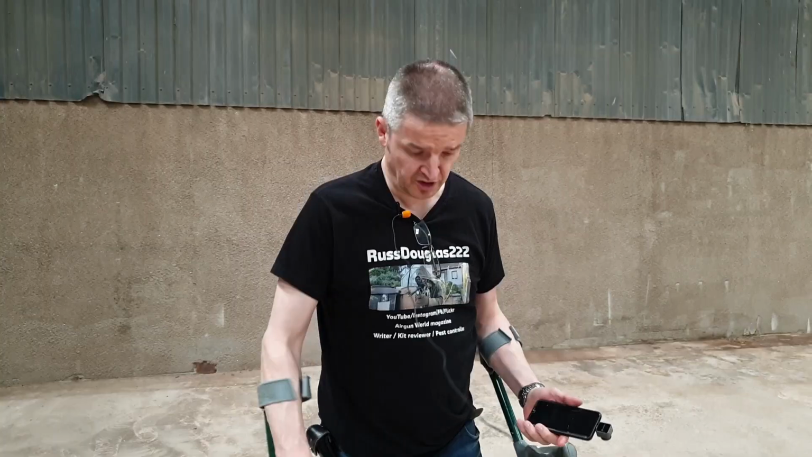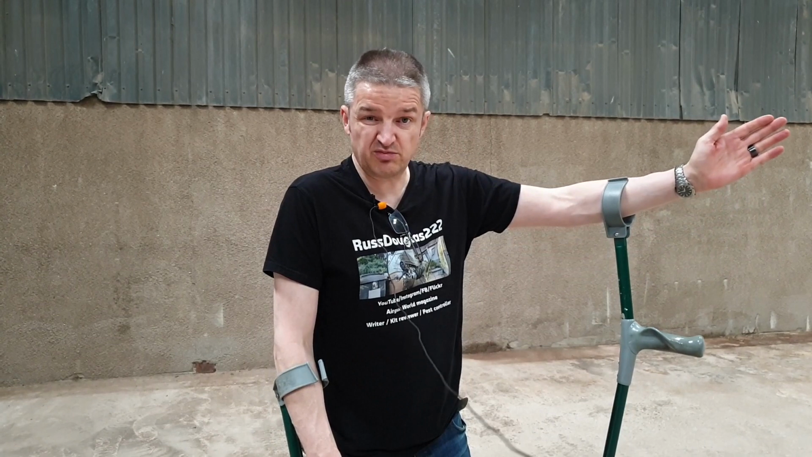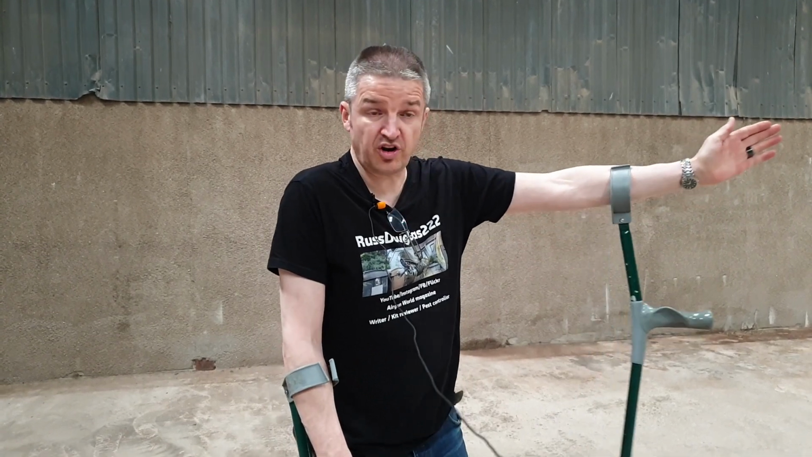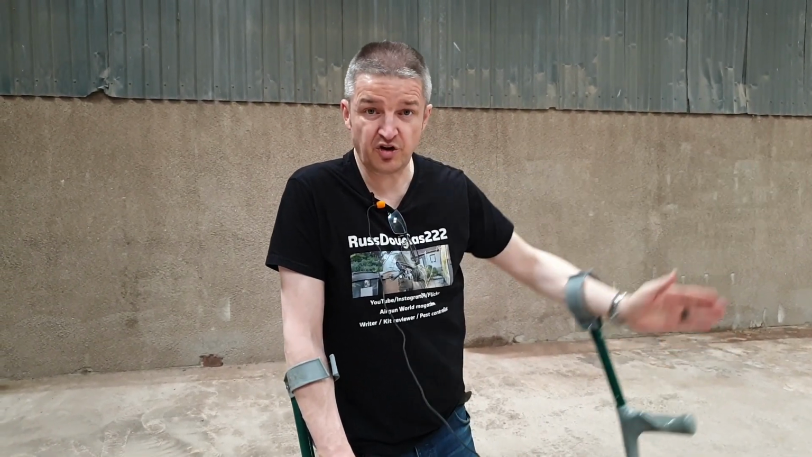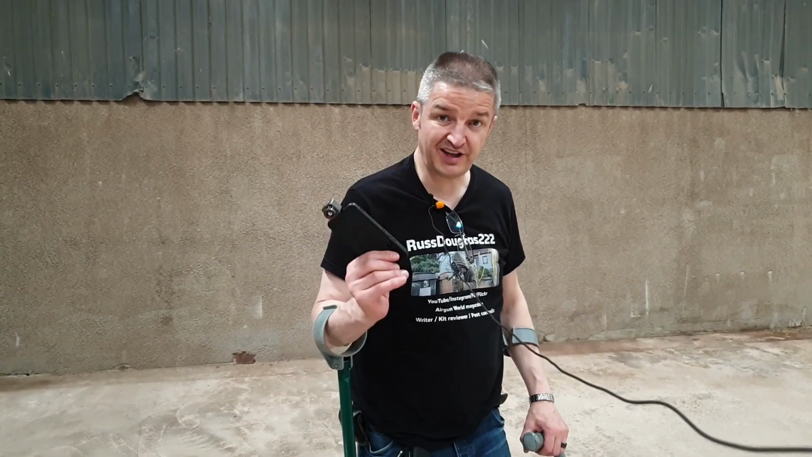Let me show you. So I set the seat up right here, a few meters inside the barn, knowing that I've got about 30 meters to one corner, maybe 35 to the other corner. Scanning with the E20, it might not yet record sound, but it was brilliant.